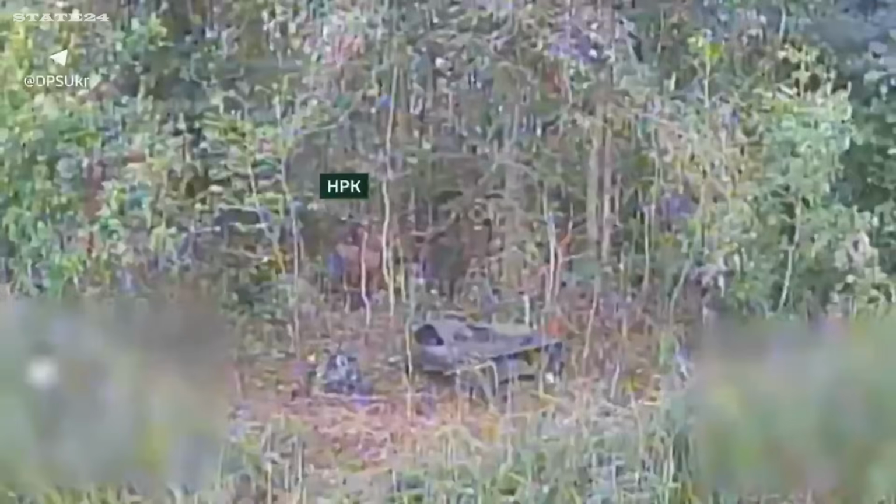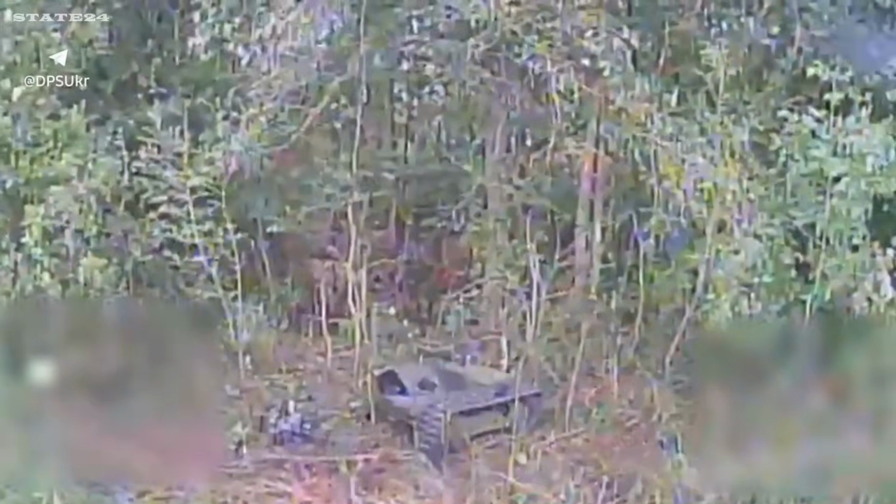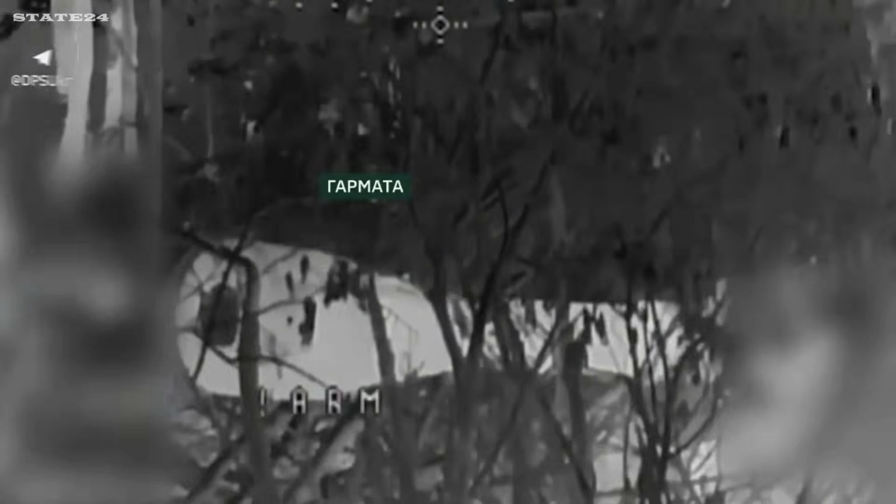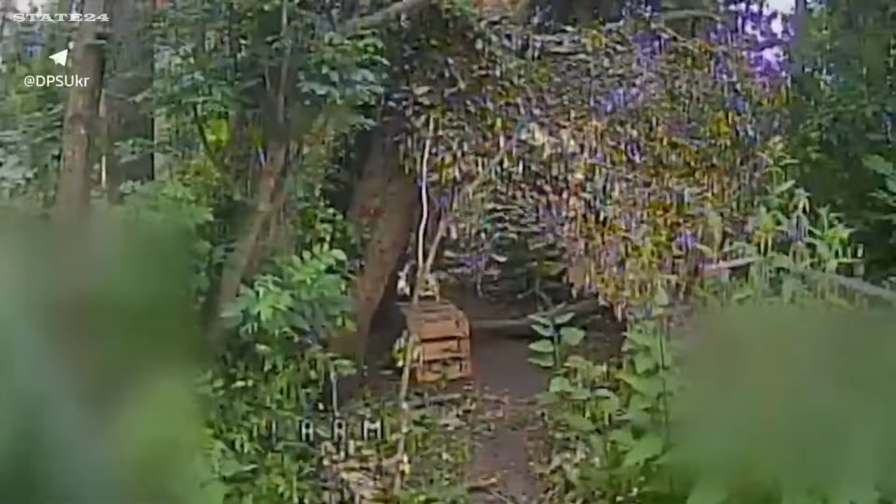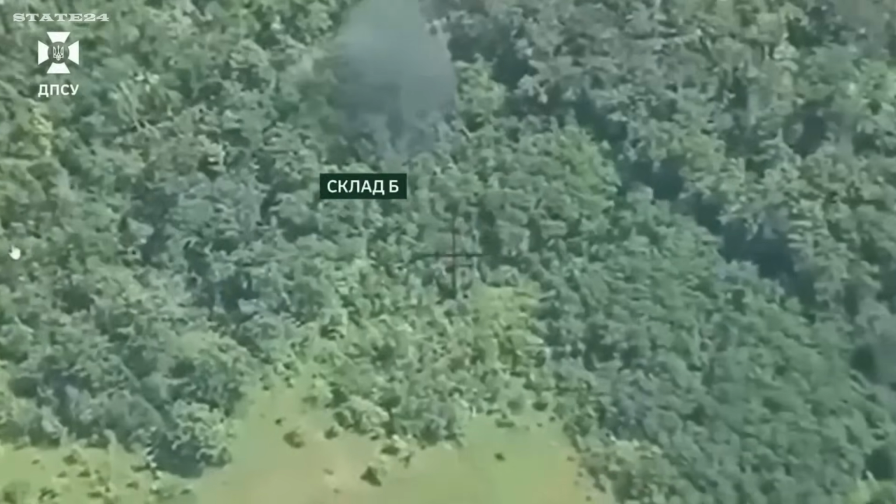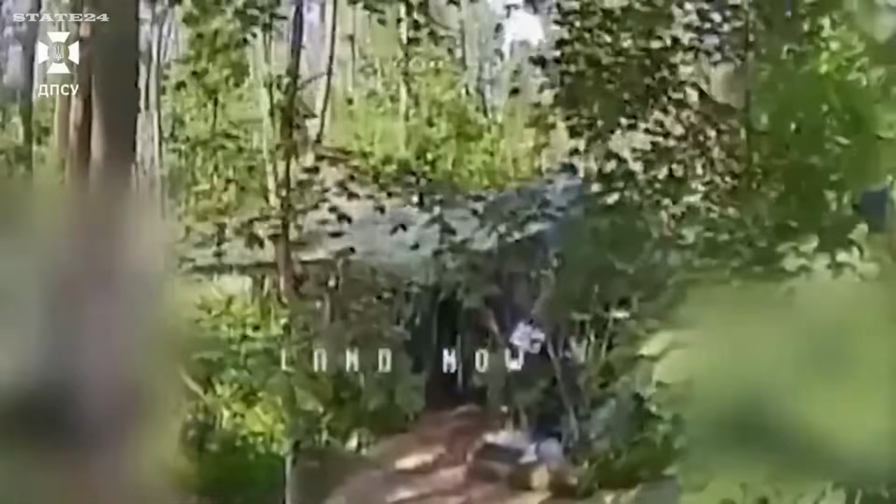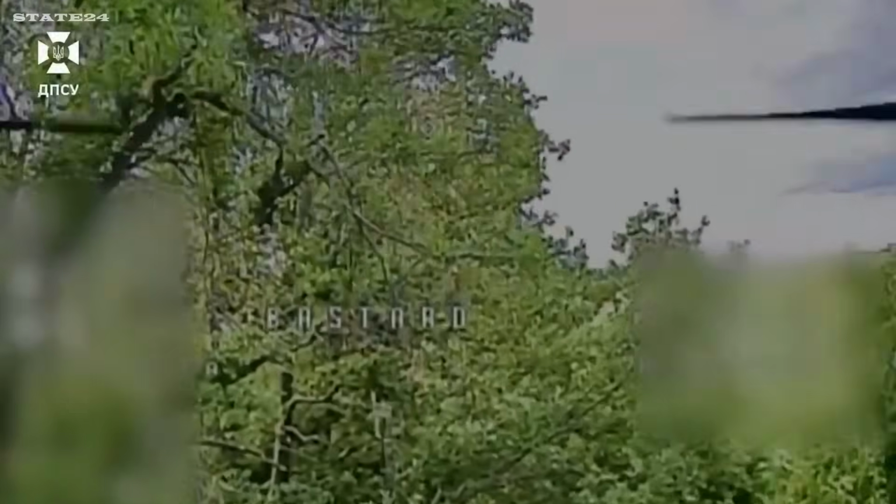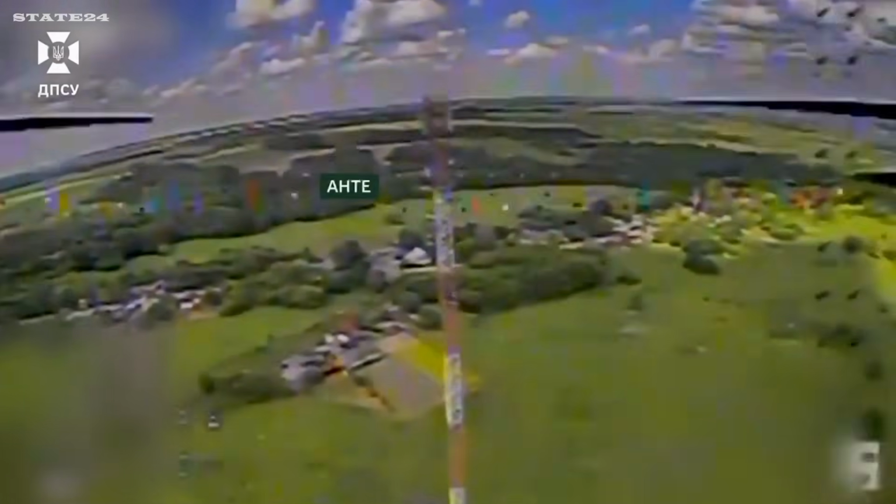Russia is ramping up aerial attacks on civilians while struggling on the ground. When you can't win territory, you throw more drones at cities instead. But on this front, the one you just watched, Ukraine keeps finding what Russia tries to hide. Soldiers in ruins, in the dark, on motorbikes, behind walls. None of it works anymore. The front hasn't broken, but everything feeding it is running dry. And footage like this is why.